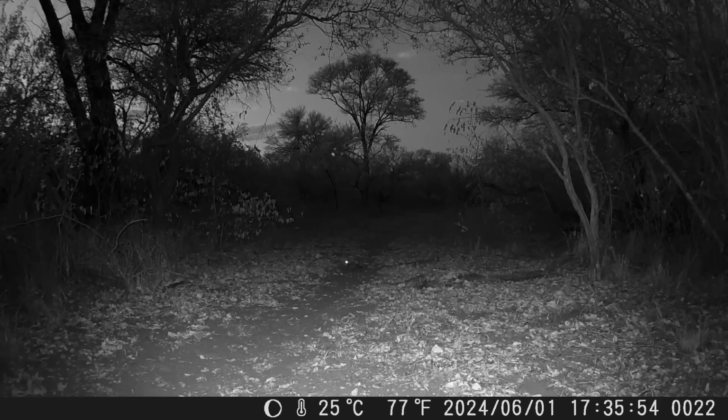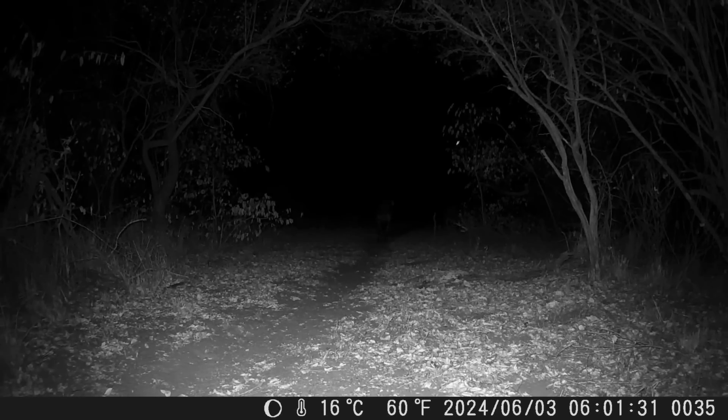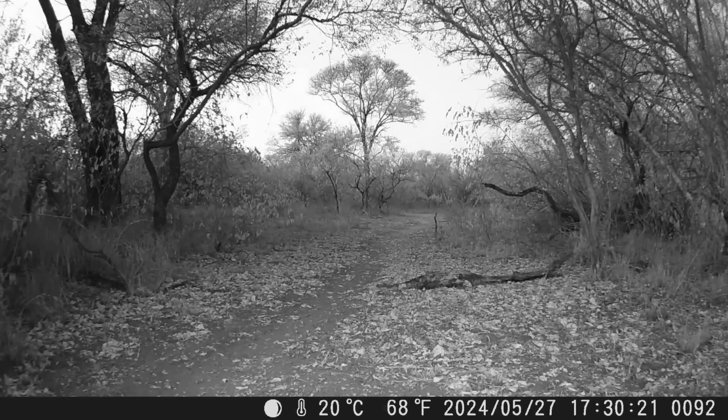A nightjar frequently sat right in front of the camera and hunted flying insects. Out of my way! And this, I believe, is a fork-tailed drongo sitting on top of the camera while displaying.